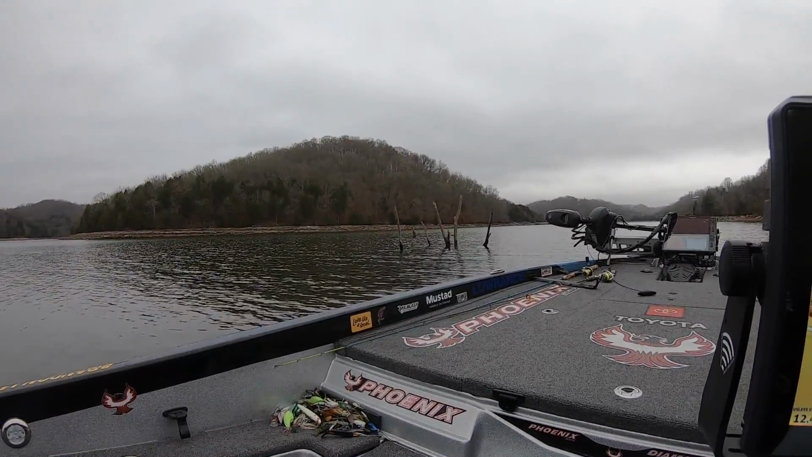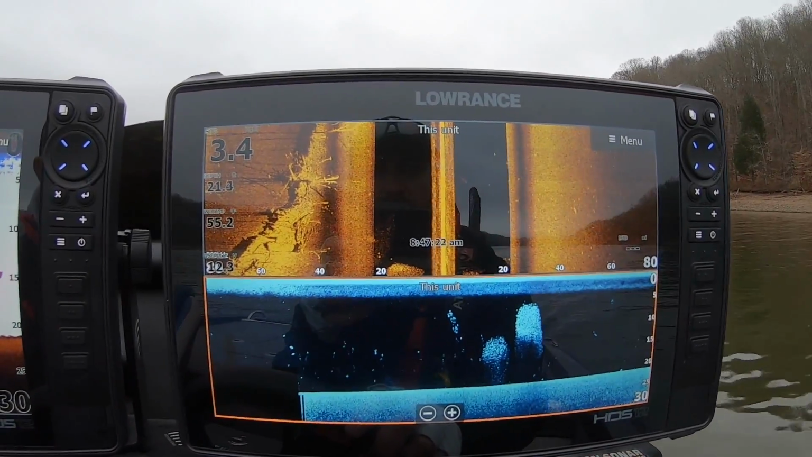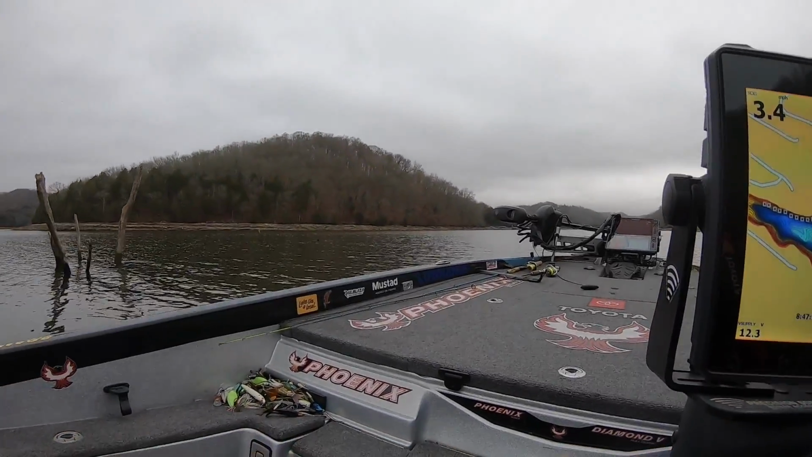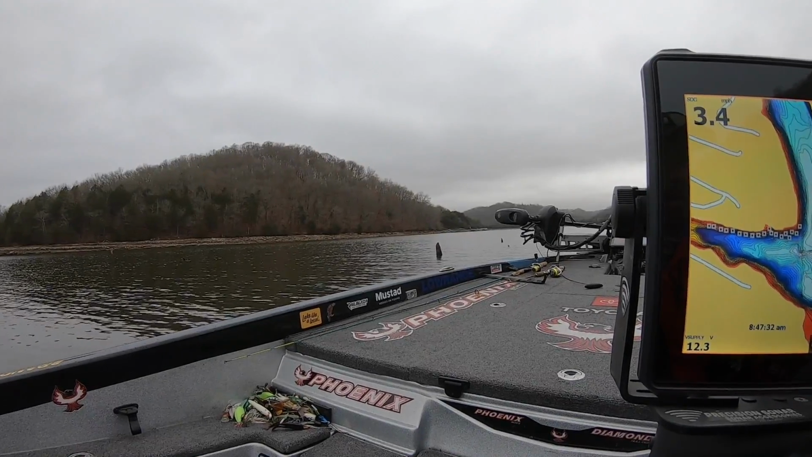So I'm just gonna idle right down the side of this standing timber, and we're gonna look on my side scan and my down scan, and see if we can find a school of crappie right here. Again, I've not made a cast yet this morning.